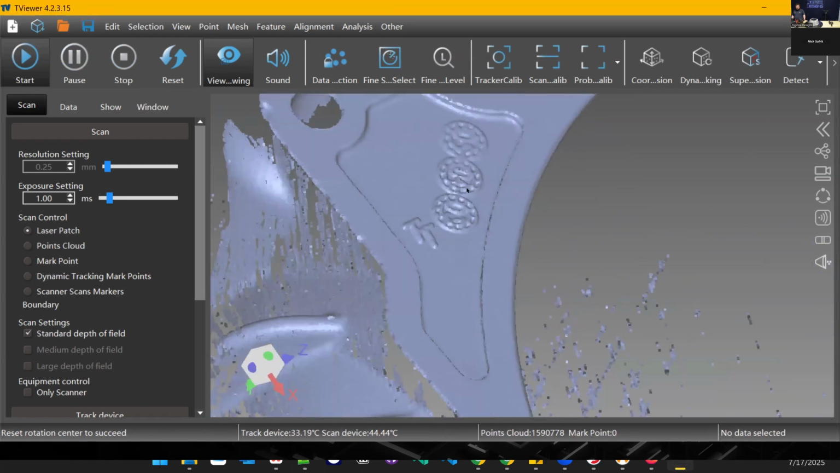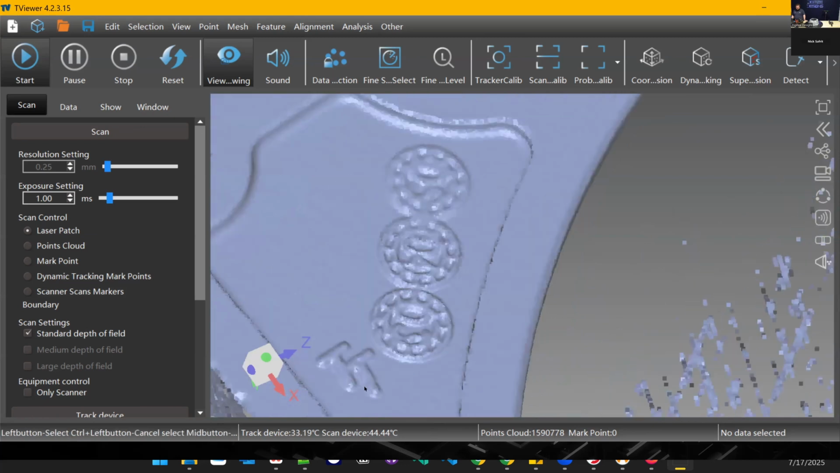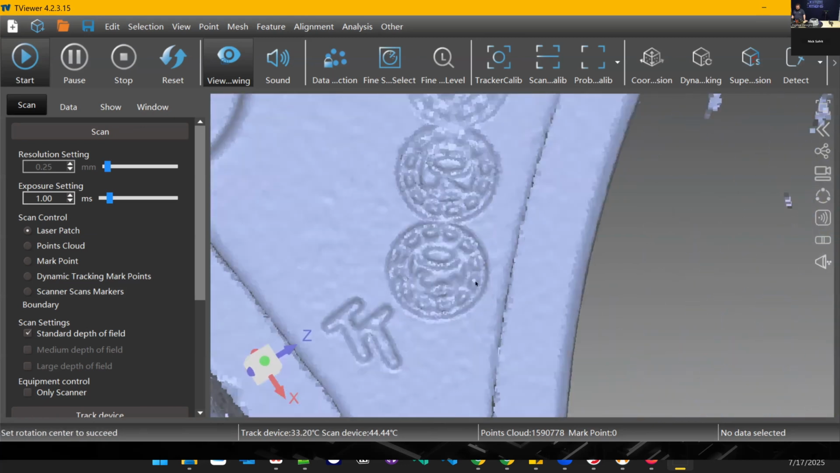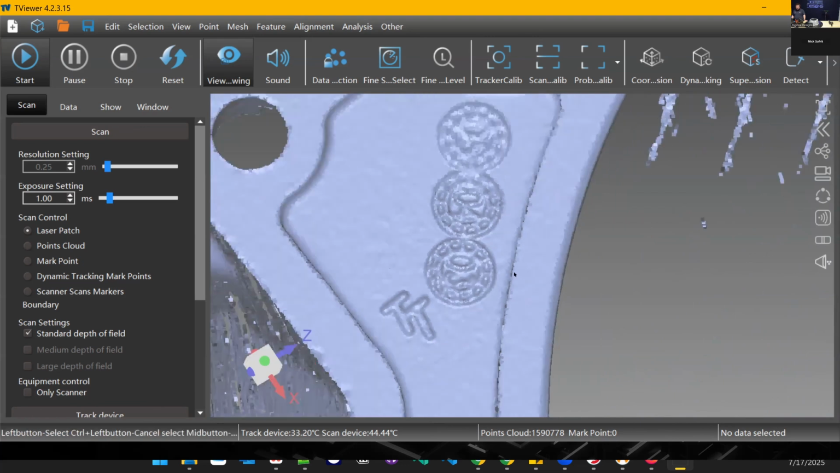Zoom back in and see what that looks like. Yeah, you can kind of see there. So there's the difference between just 0.25 and 0.125 millimeter resolution. And again, we can go up to 0.02 with this scanner specifically.